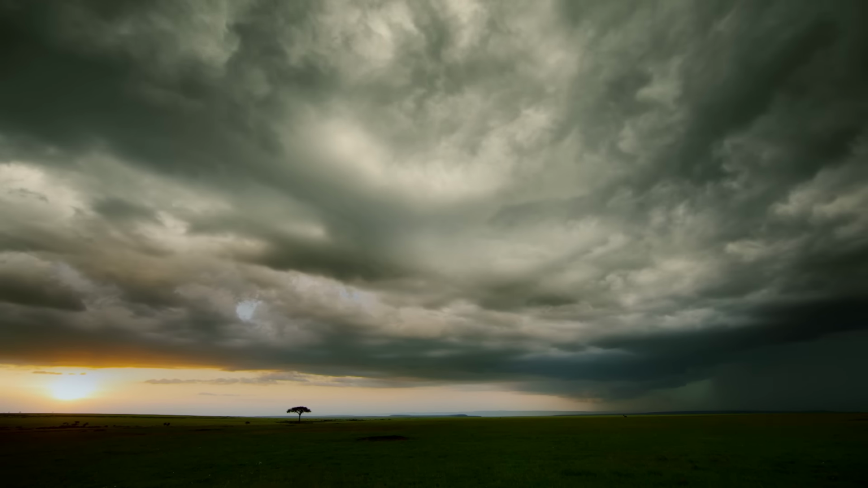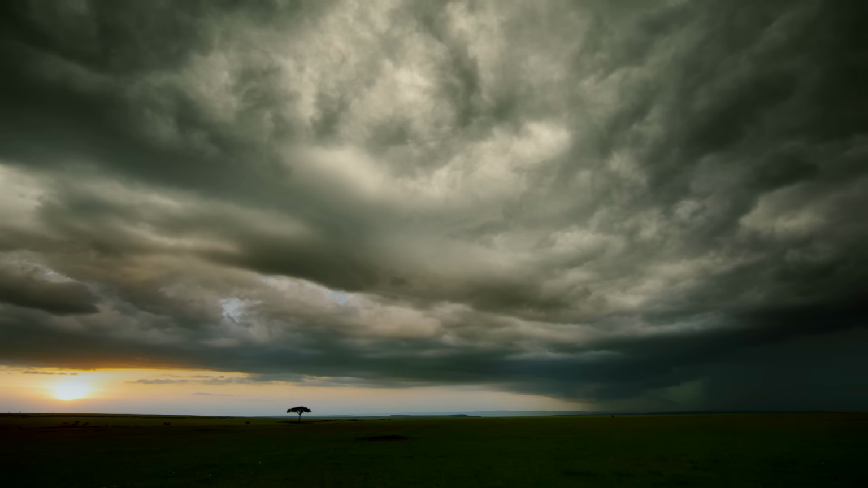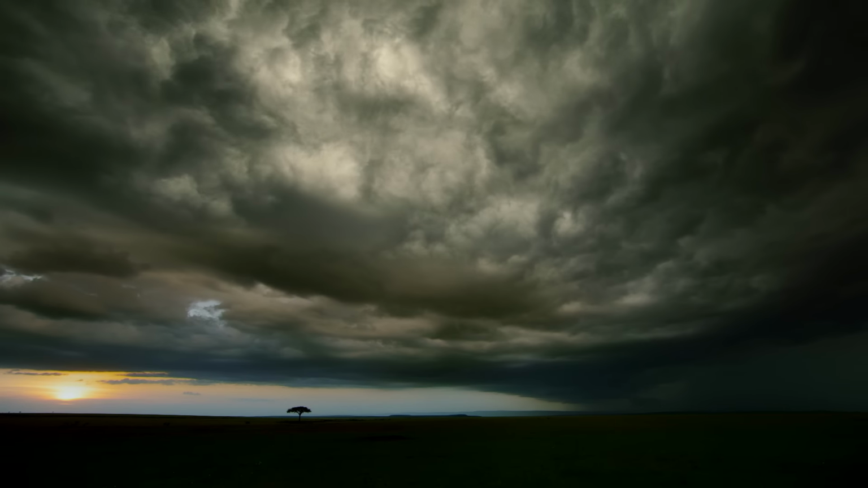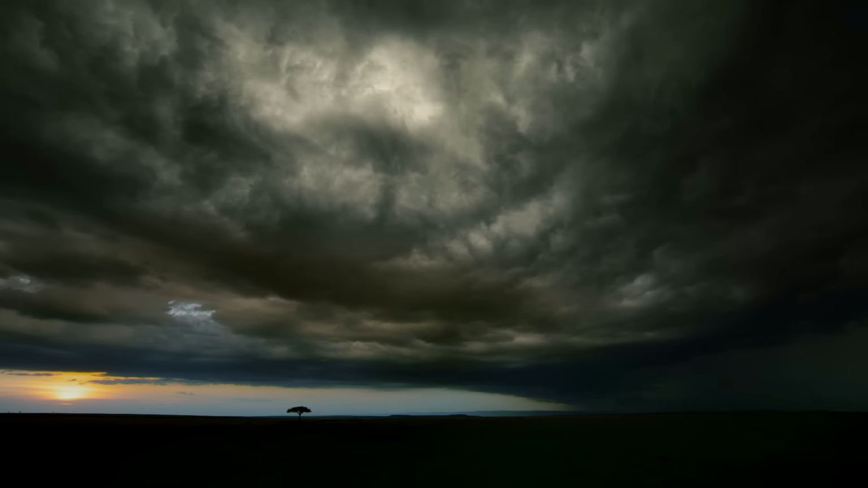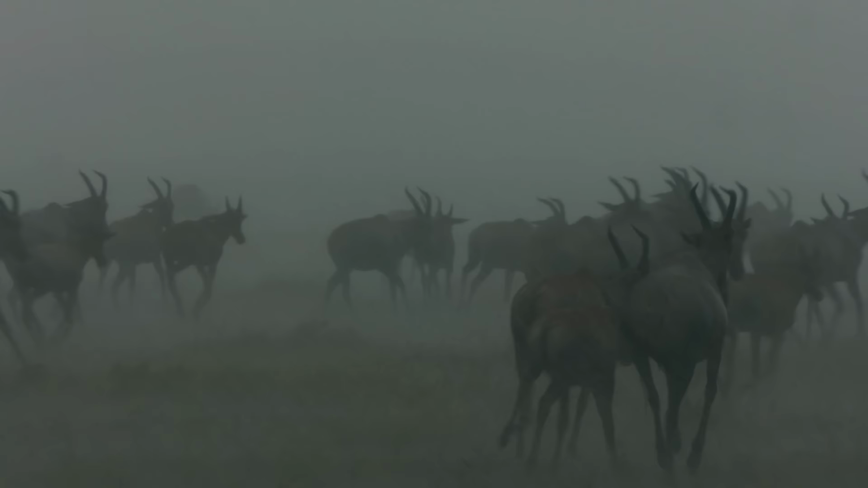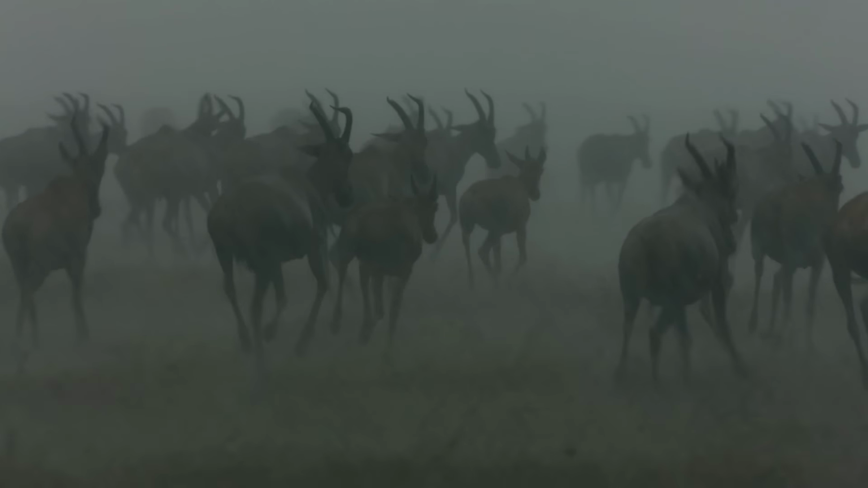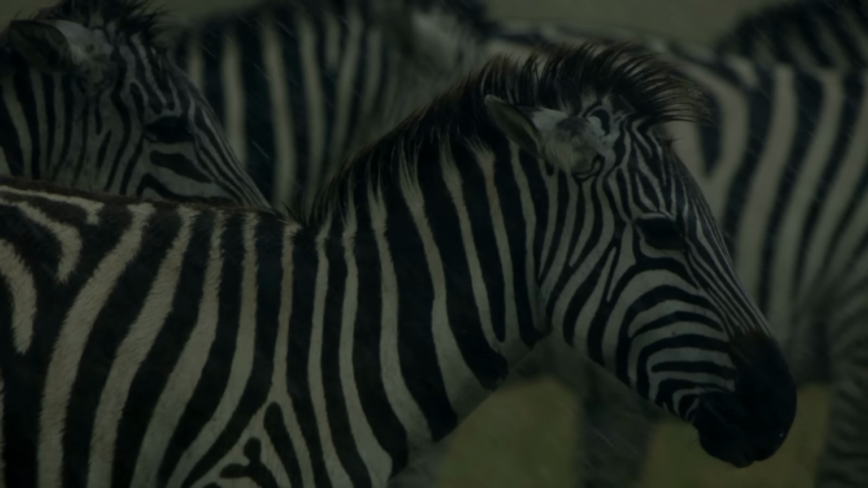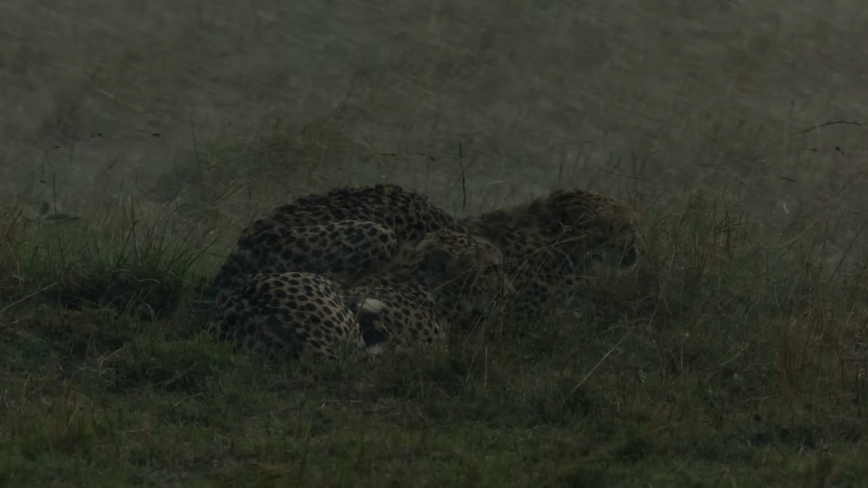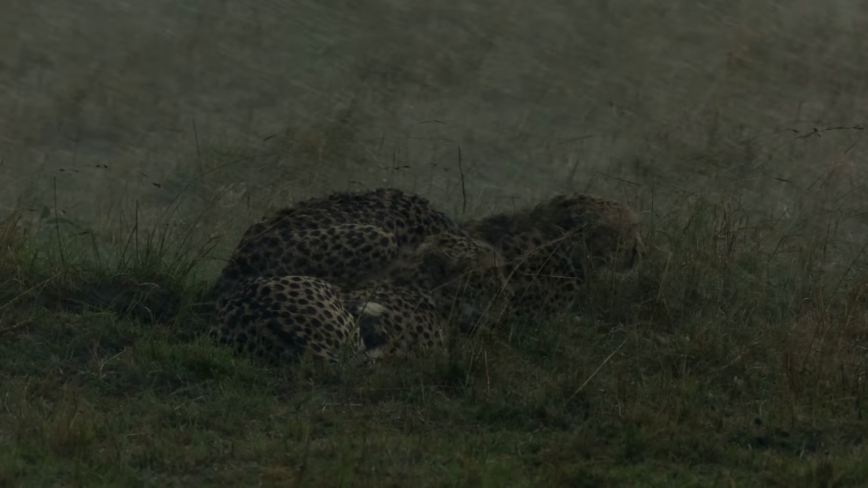The day's heat has evaporated a lot of water. As is so often the case, thunderstorms begin to develop in the evening. Some find the cold downpour irritating, but the rain forms the basis for the lush pastures in the Masai Mara Reserve that help feed countless herbivores.